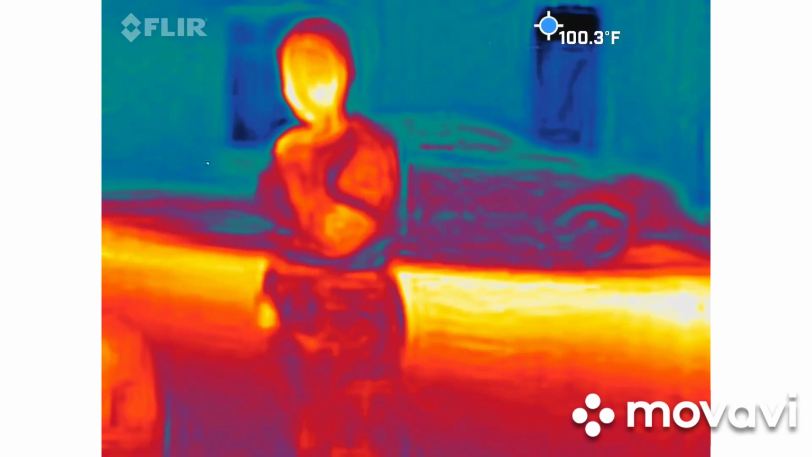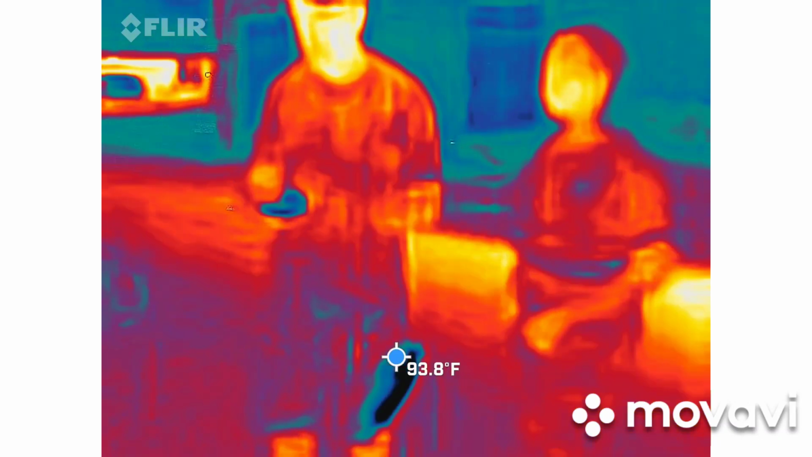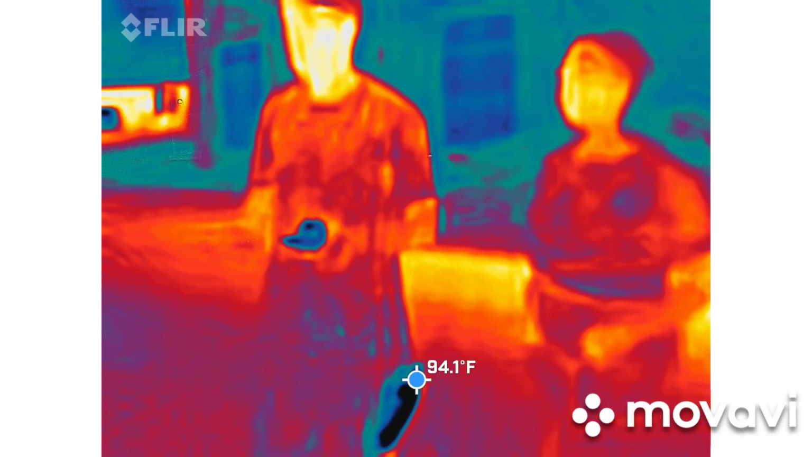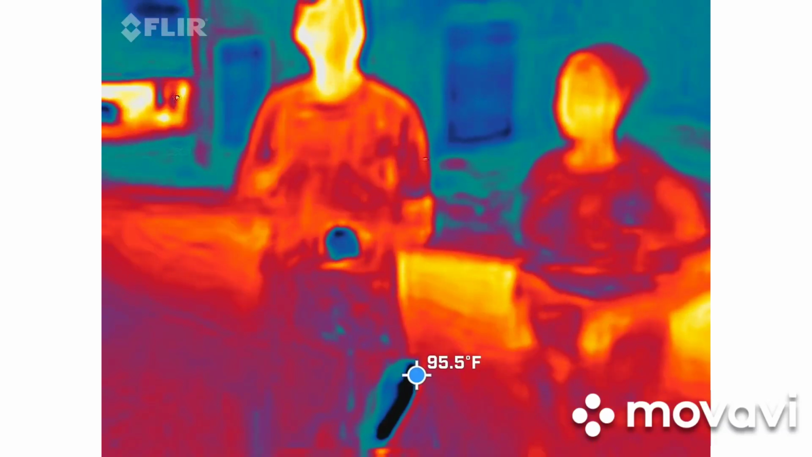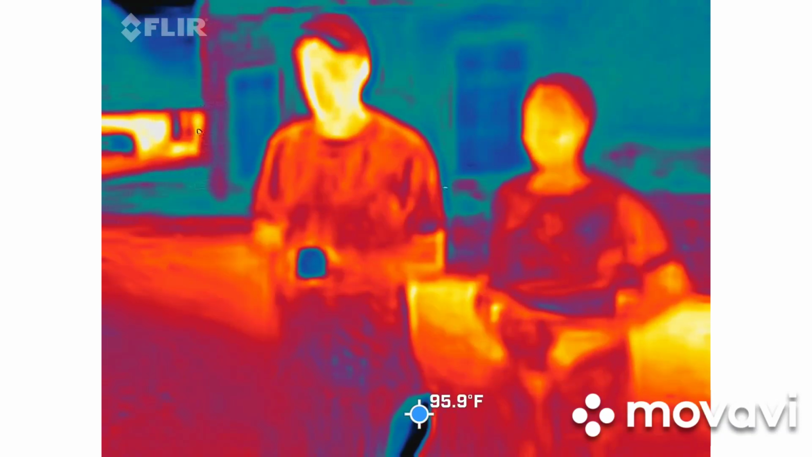Alright, the next one. Because we do have a group of 10, this one will be used in conjunction with somebody else. That's why I'm picking the group of 4, so that each group of 2 actually has 2 different devices. This one does the exact same thing that Elizabeth's is doing, only it does not record. So the 2 people that have this can verify each other and then report back to me what they actually heard. This one's going to go to the 2 of you.